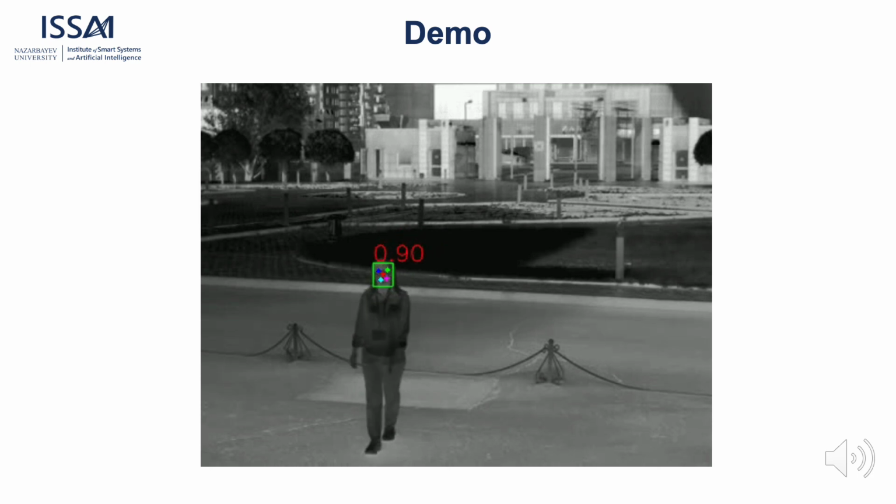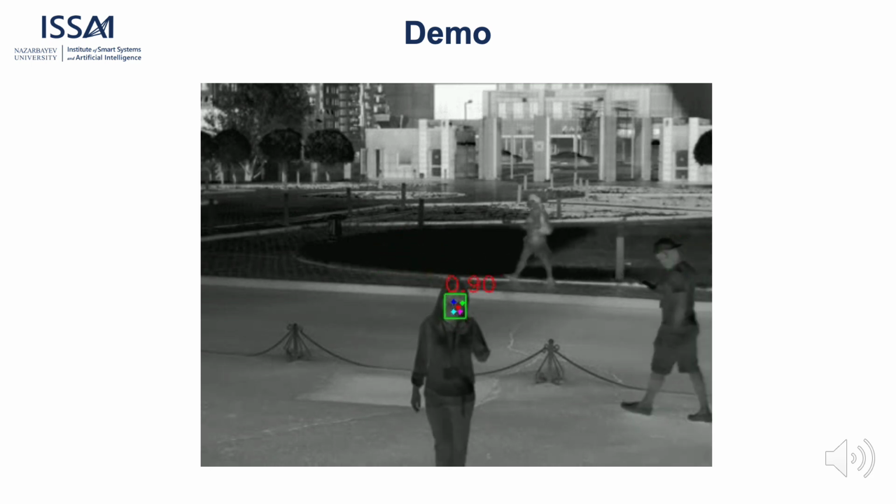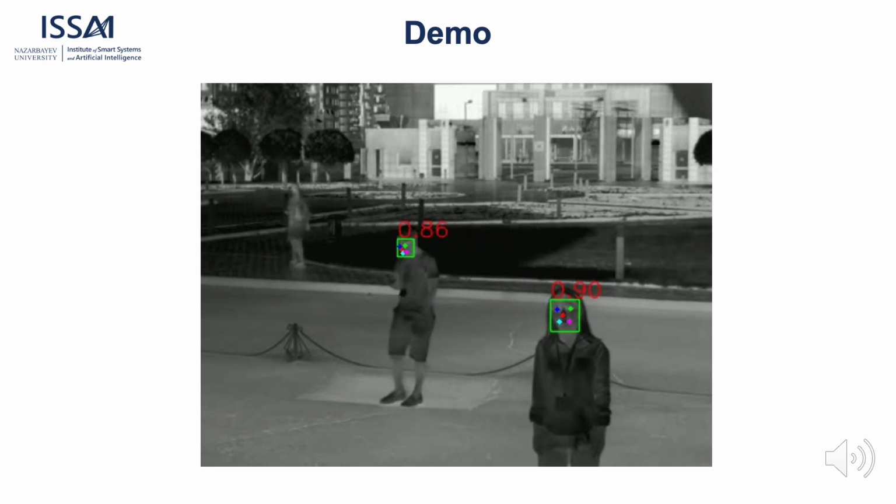This is a demo demonstrating the performance of our model on the uncontrolled outdoor environment.